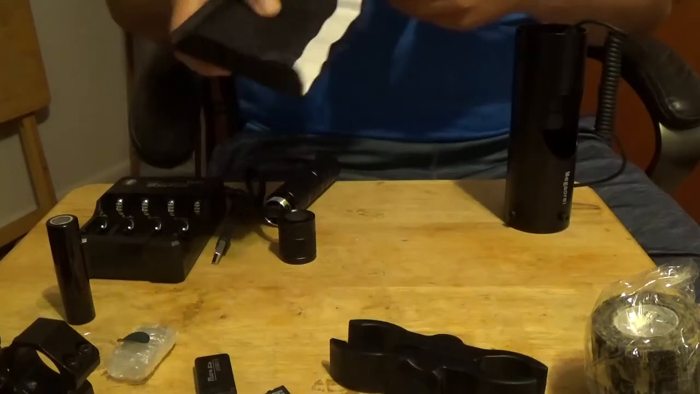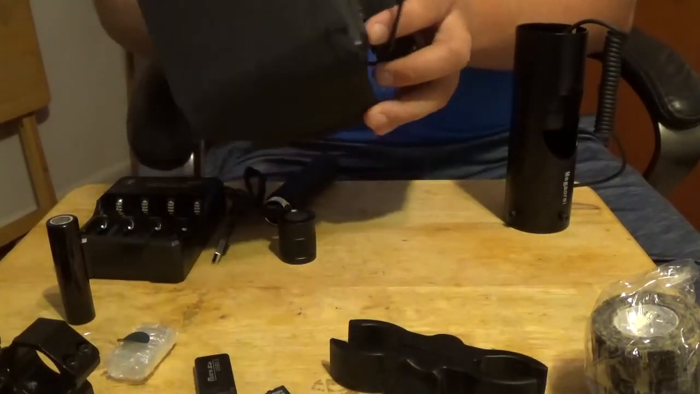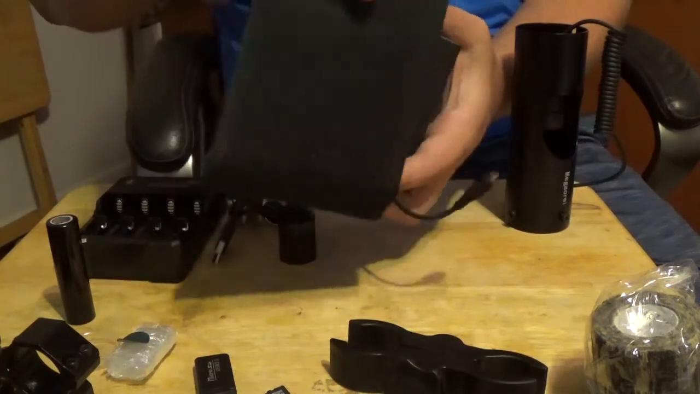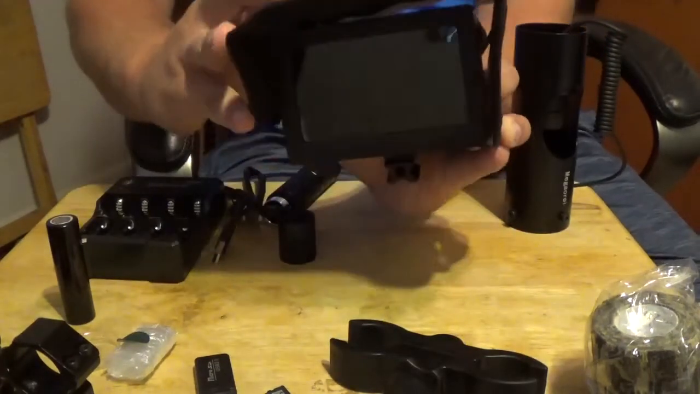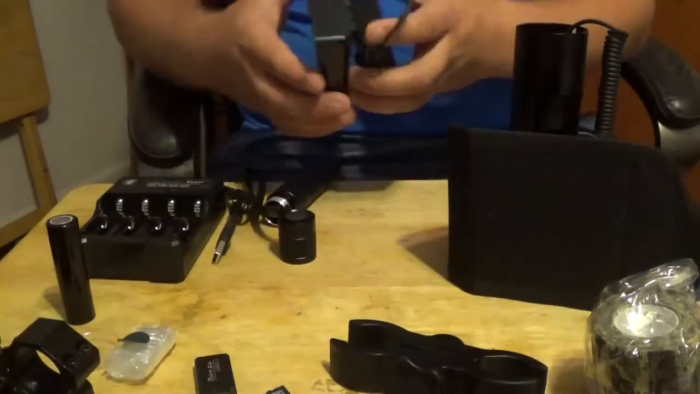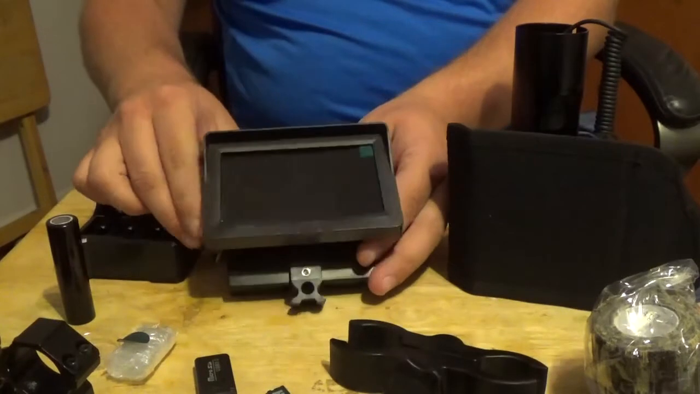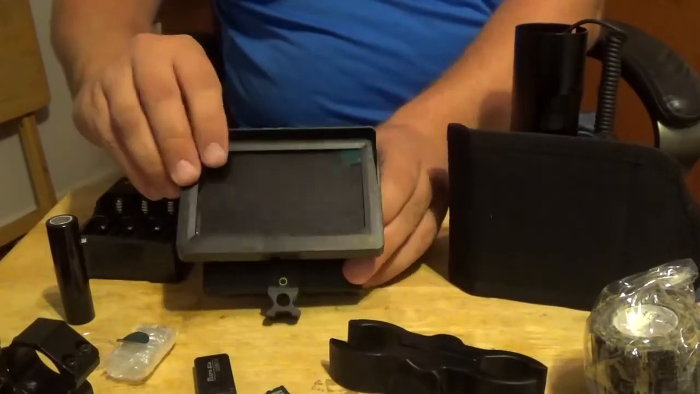And I guess this has got some two-sided Velcro, and you can just put that on yourself as a hood over that. I'm not really concerned about that. I'm going to try to take this out for rats tonight.